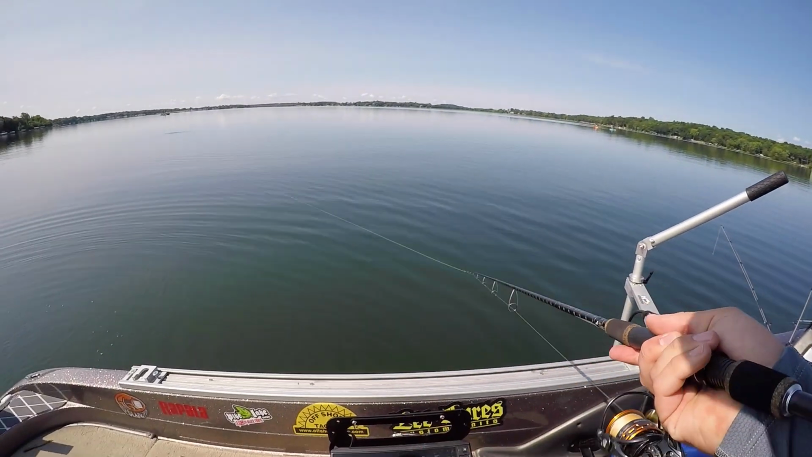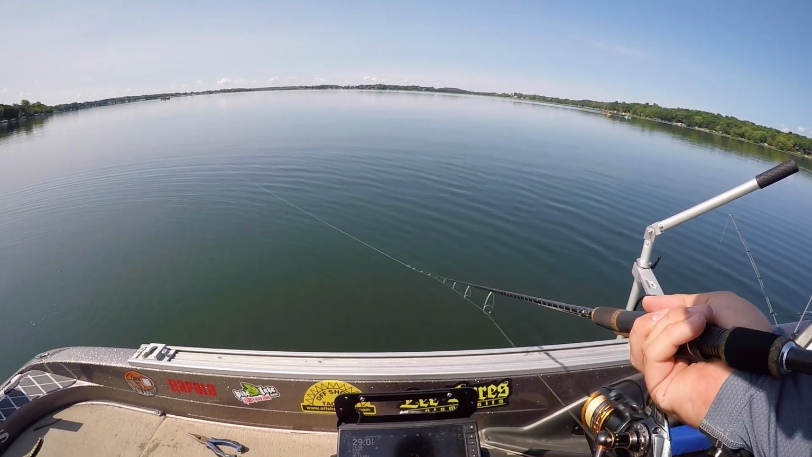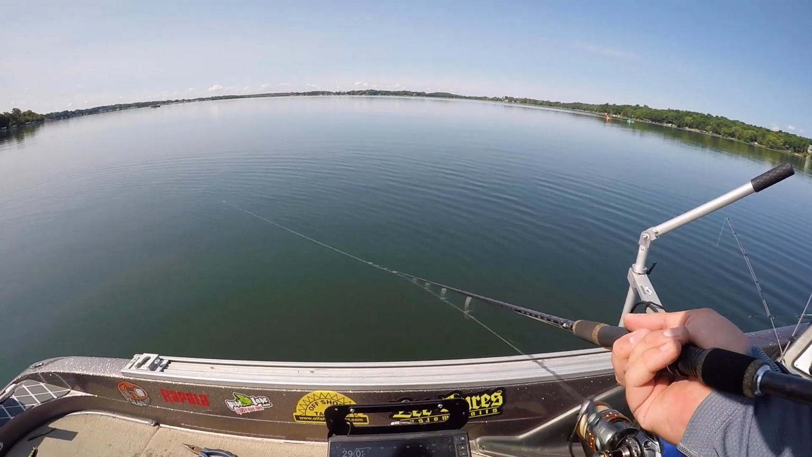I know what you're probably thinking. Yeah, well, you say they're bass, but they're probably white bass. I promise you they're not. These are freaking largies. These are largemouth.